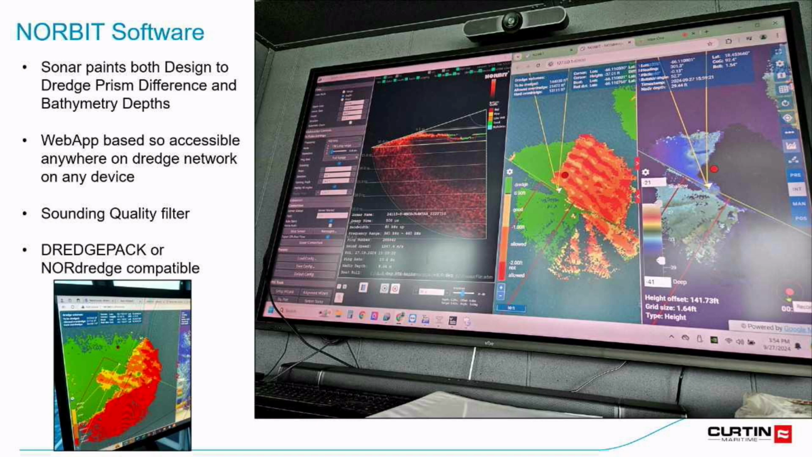One nice thing about the Dredge system is that it's a web app. So you just open up a browser. You can do it on your phone, a tablet, any computer that's on the network with the dredge. And not only can you view this data, but you can control it too. You can start and stop the scan. You can open up the wedge, the scan limits. So I thought that was a really cool feature.